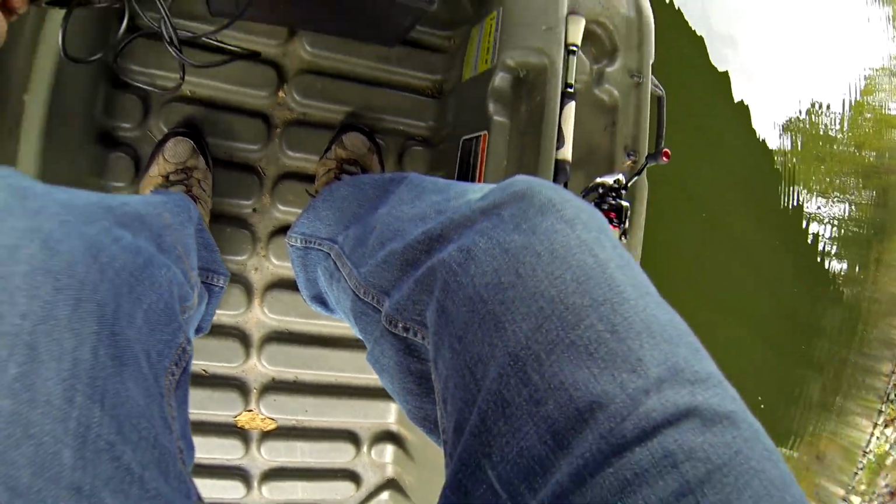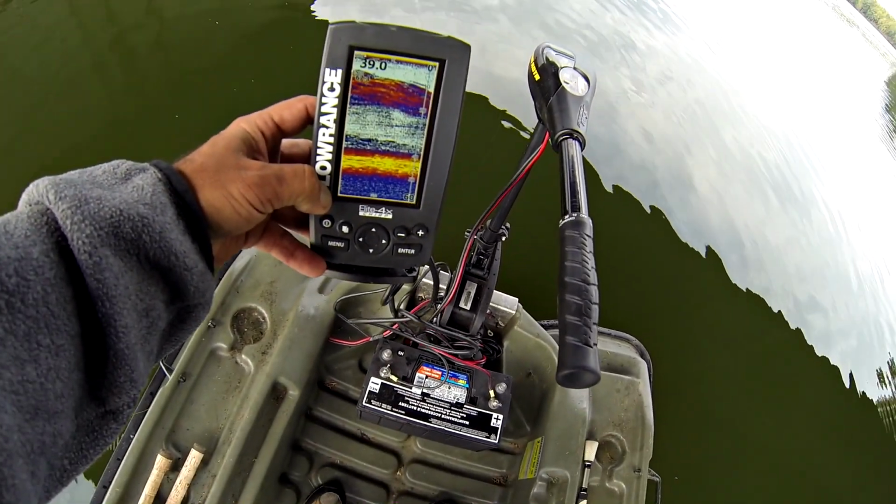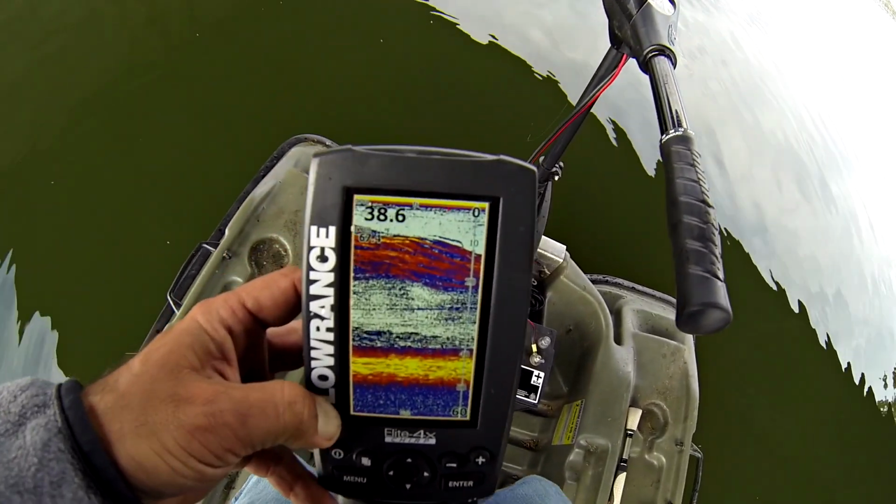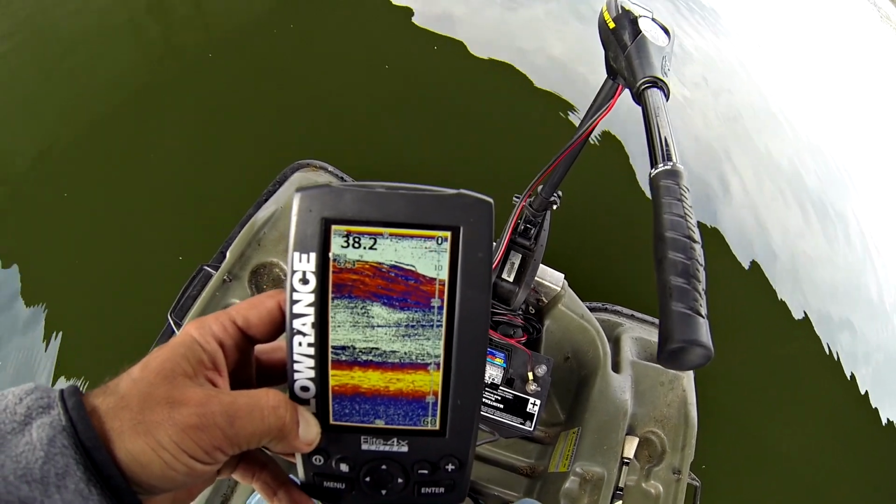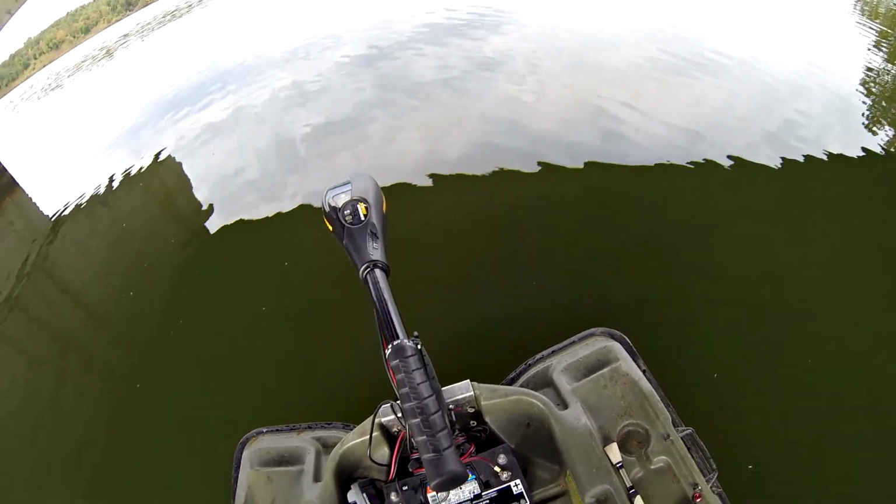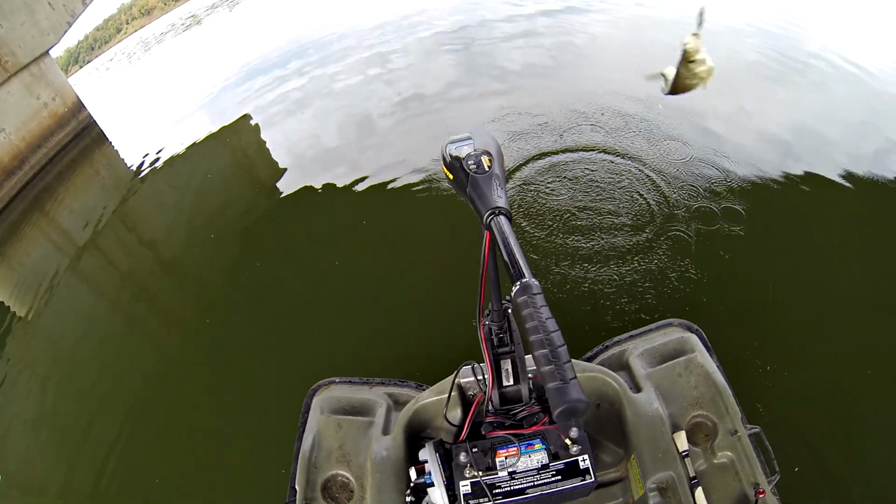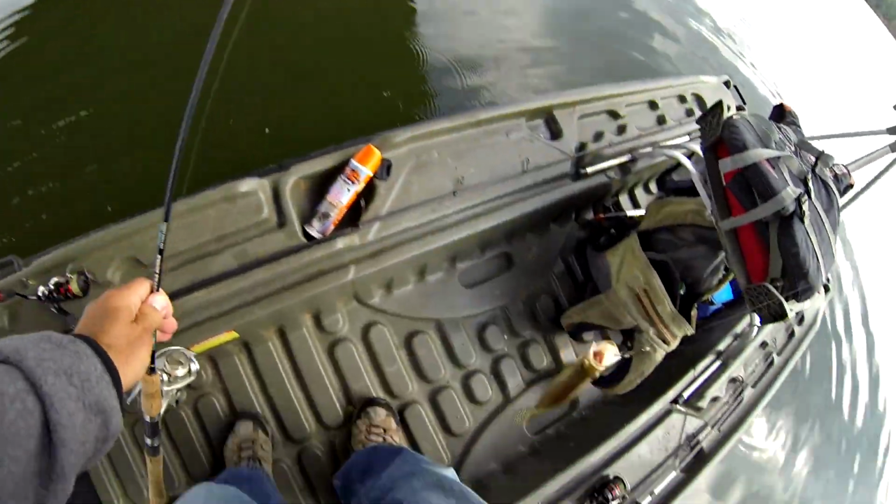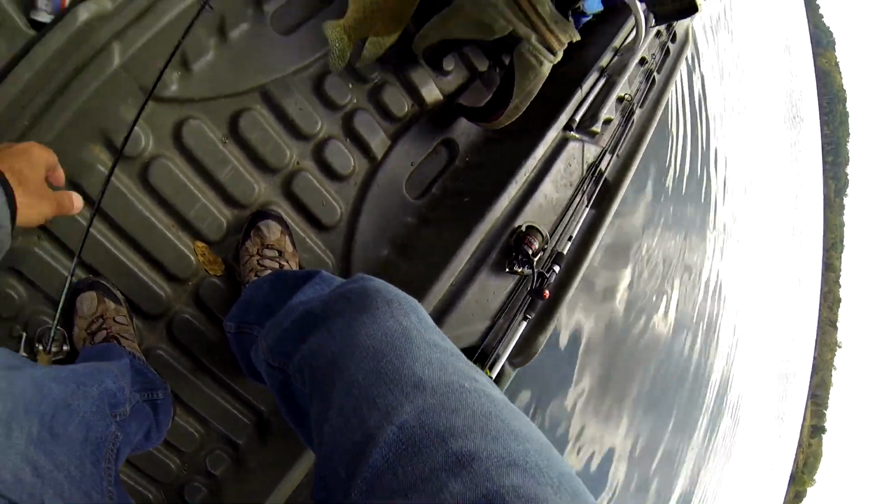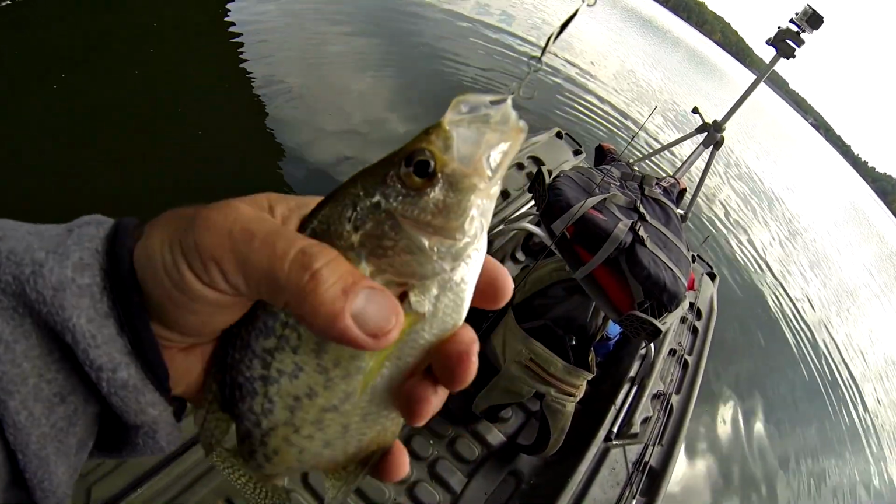Oh gosh, I gotta show you this again, guys. Oh, there he is. That's a better fish. That's why I just got one on right there. Look at all those crappie down there between 11 and 20 feet just stacked, and I got one on right now. Let's see what I got. Oh, he's chunky. That one's coming home with me. That one's coming home, guys. That's just a little bit better than that last one, and you're going to the frying pan for sure.